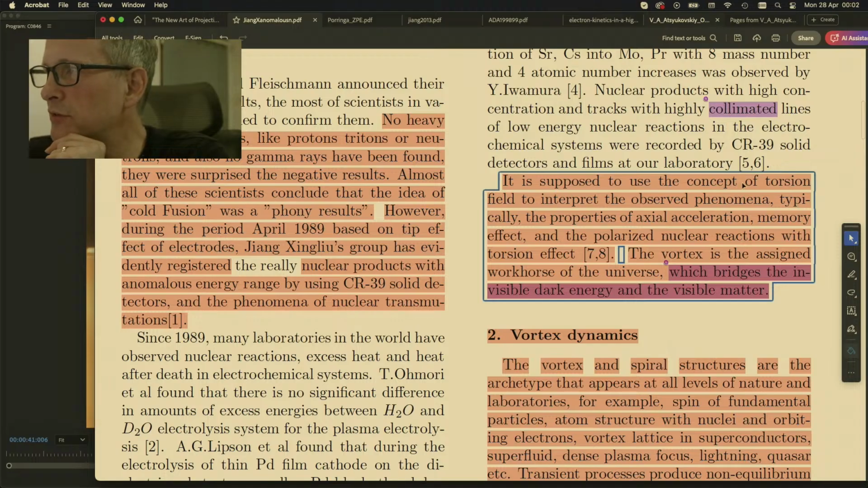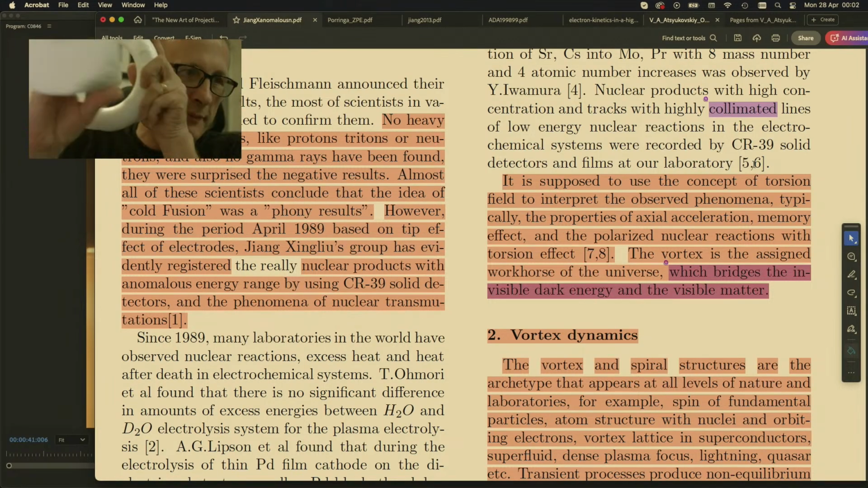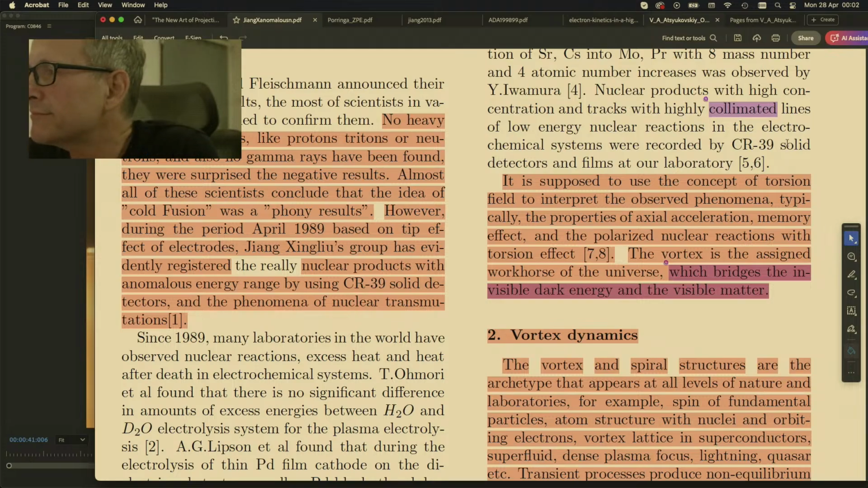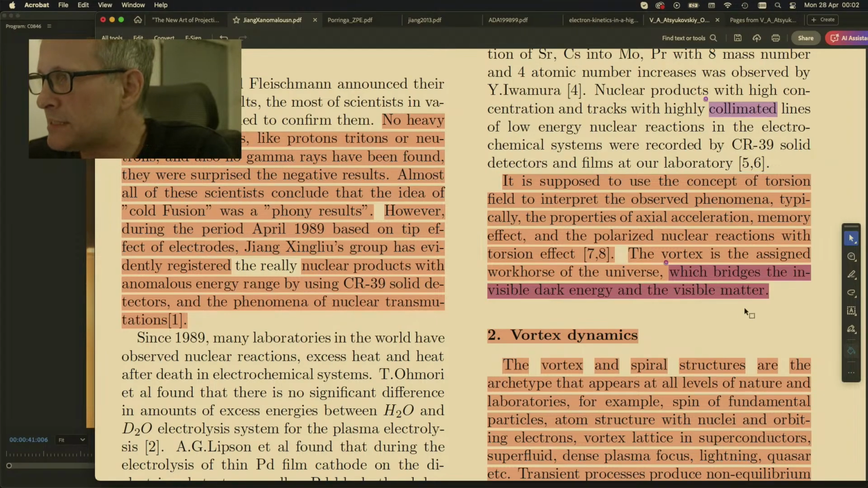It is supposed to use the concept of torsion field, this twisty torsion field coming out of something, to interpret the observed phenomena, typically the properties of axial acceleration, memory effect, and polarized nuclear reactions with torsion effect. The vortex is the assigned workhorse of the universe, which bridges the invisible dark energy and the visible matter. Well, I'd say that was a boom right there.